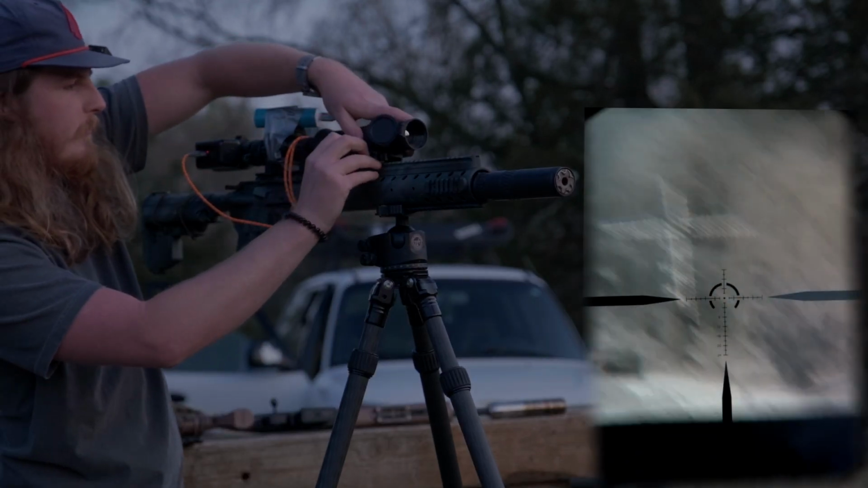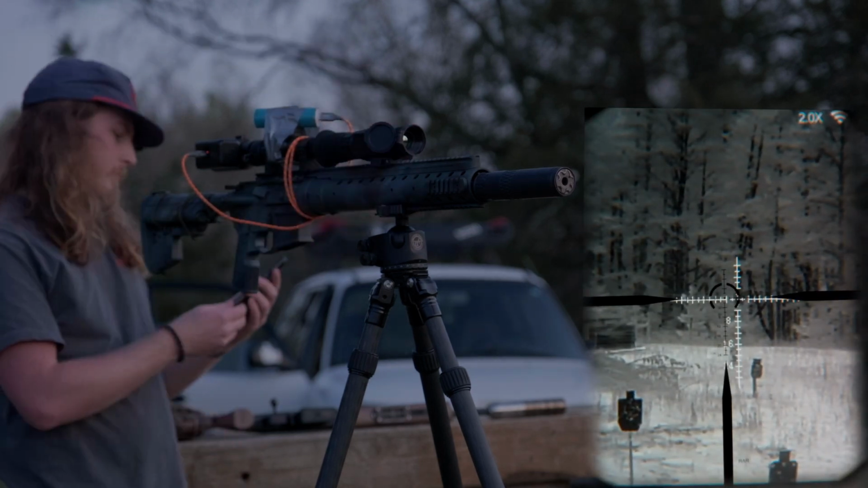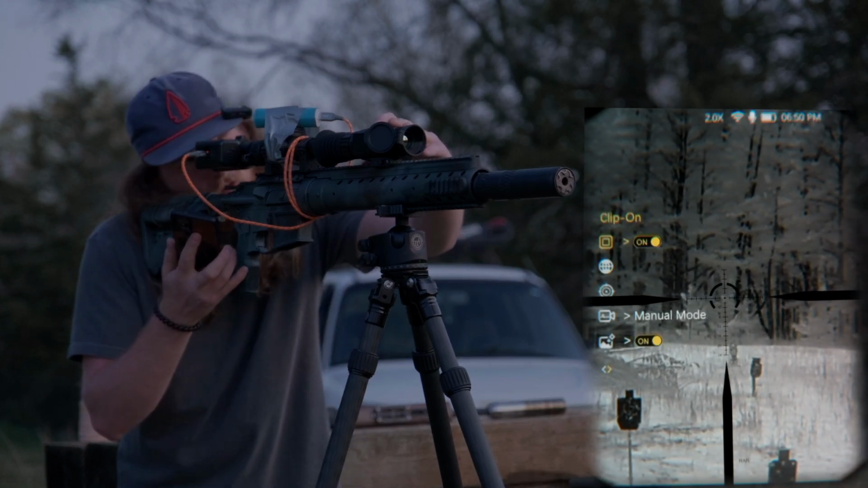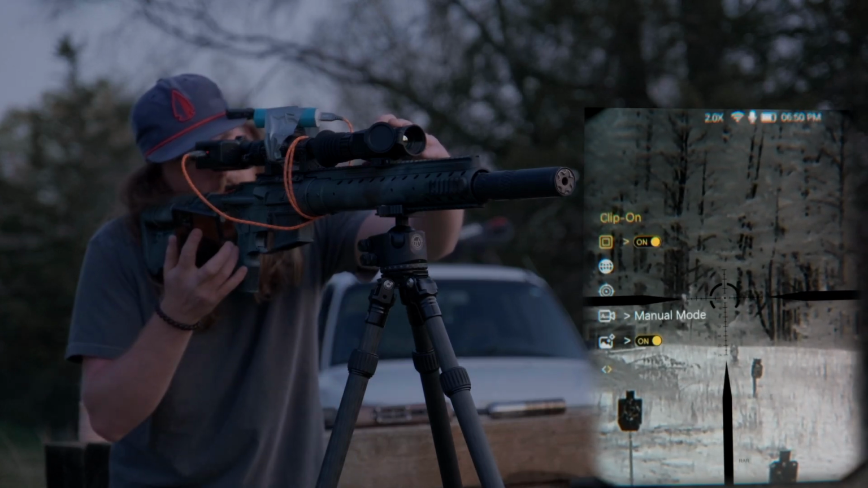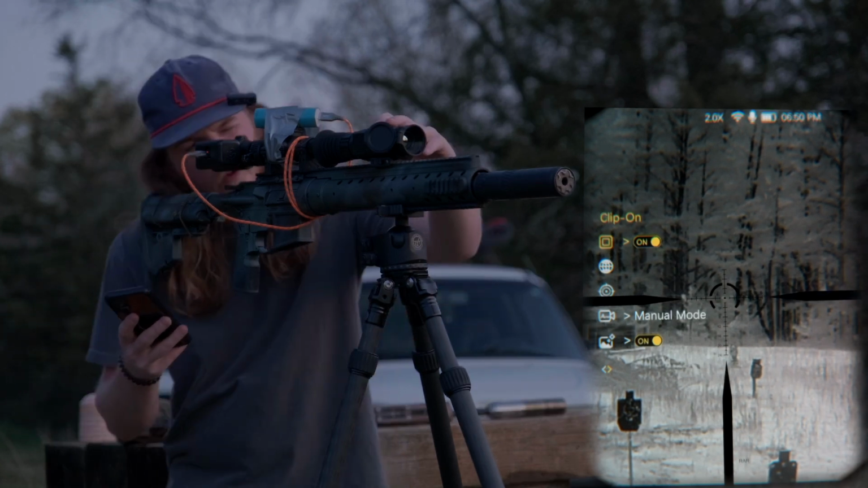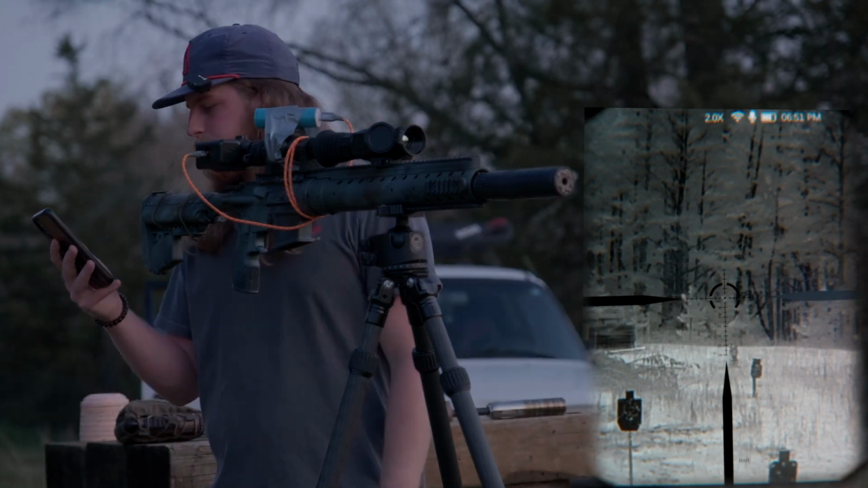Let's see, what if I bump it forward? Can you see it then? Might be able to see that. Yeah, there we go. All right, so clip-on mode. Now it's in clip-on mode, so I just removed the reticle. There we go, that looks better anyways.